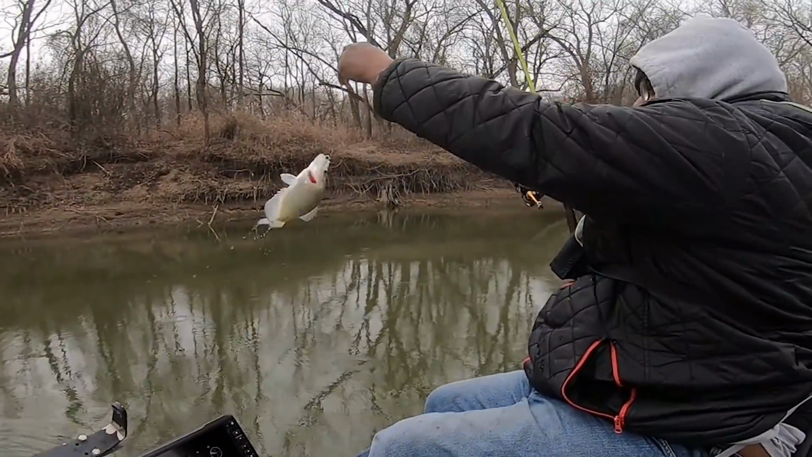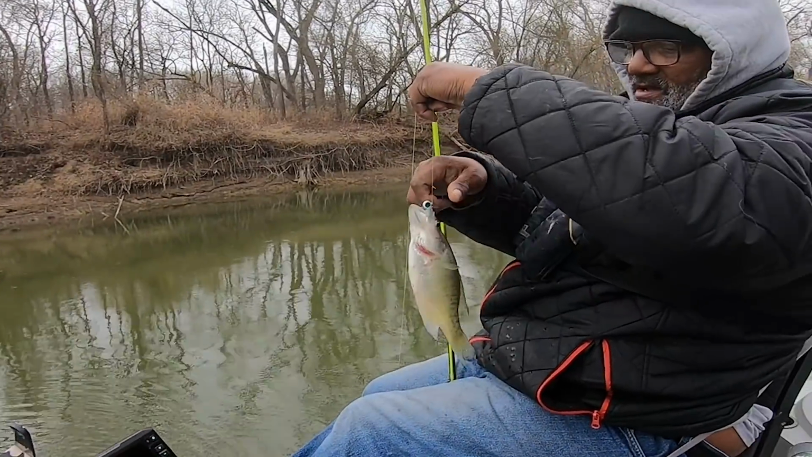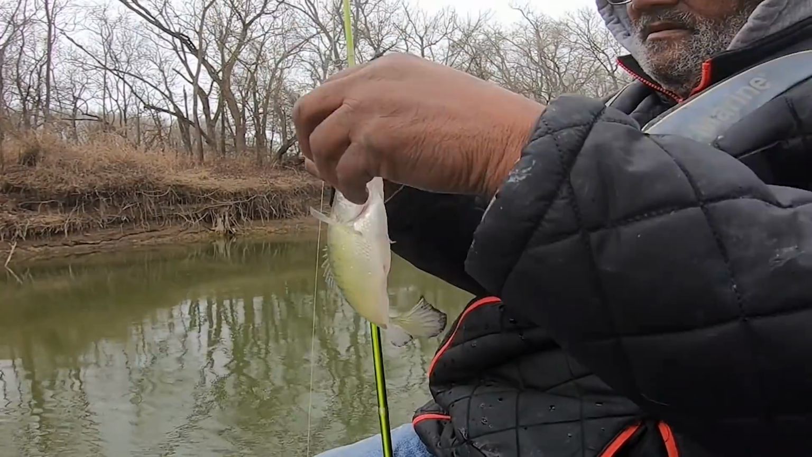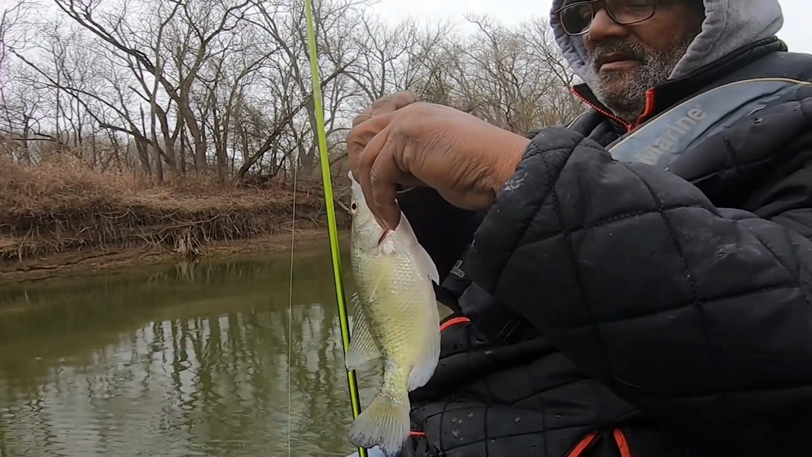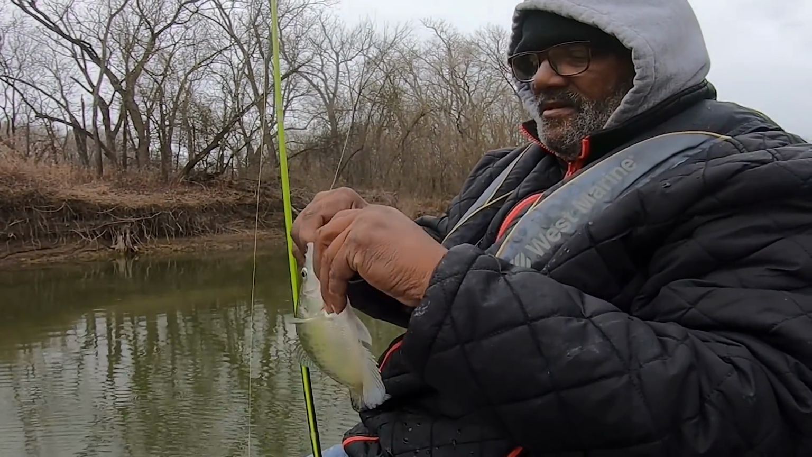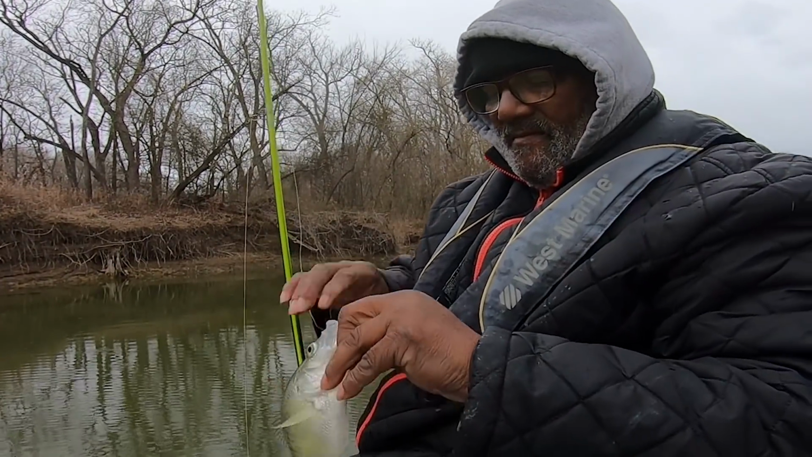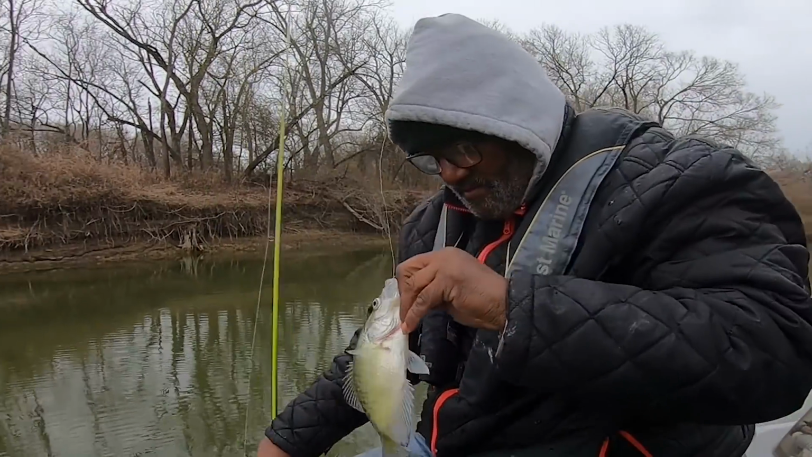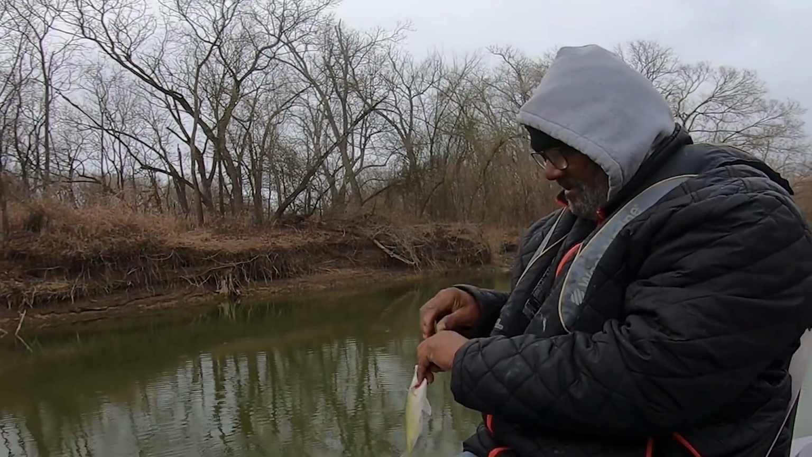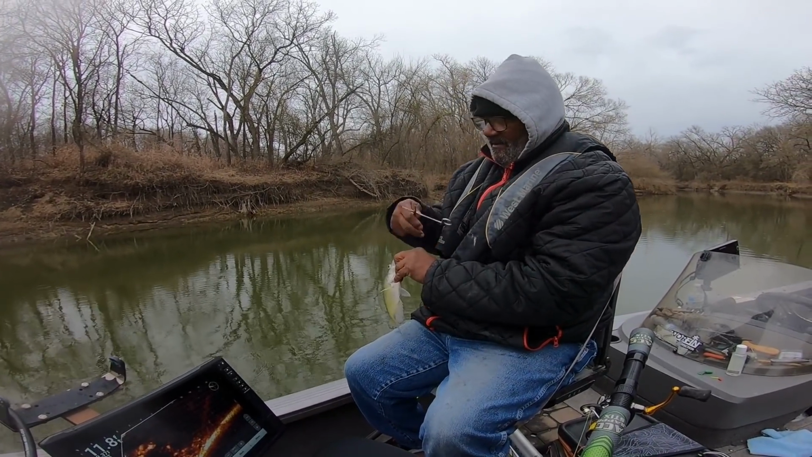Oh boy, we got flying crappies. We're gonna have to try to find a couple more bigs, man. Yeah, these babies ain't gonna do it. That's probably about a 7, but it's gotta be 10 in Texas if you want to keep them. Yeah, that's small crappie. Here you go. We trying to make him live.